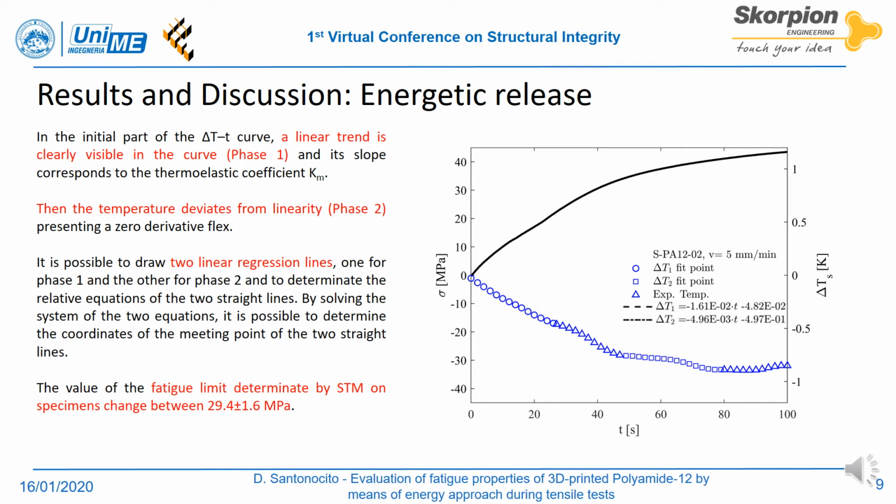In the initial part of the temperature time curve, it is possible to clearly distinguish the linear trend of the temperature. Then it deviates from the linearity, reaching a plateau region. Suddenly, it experiences a rapid increment.